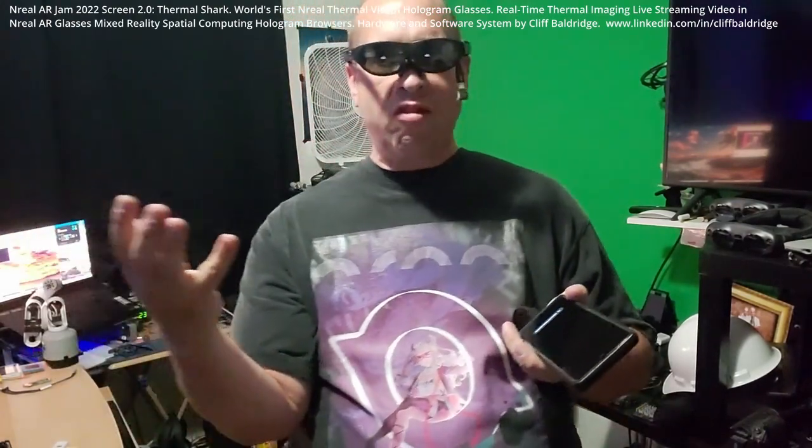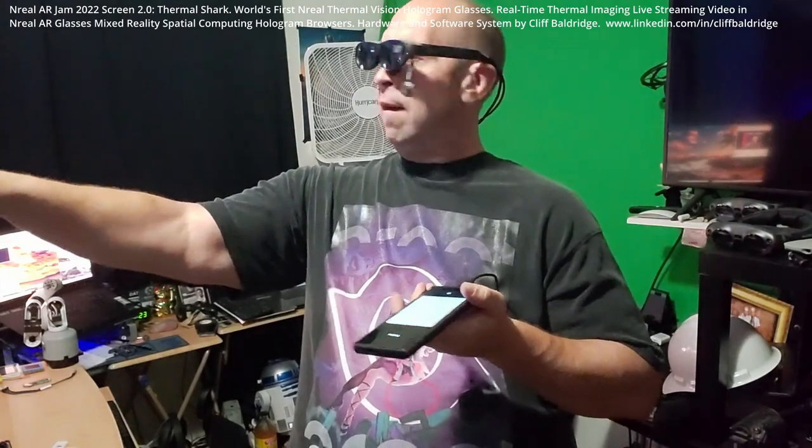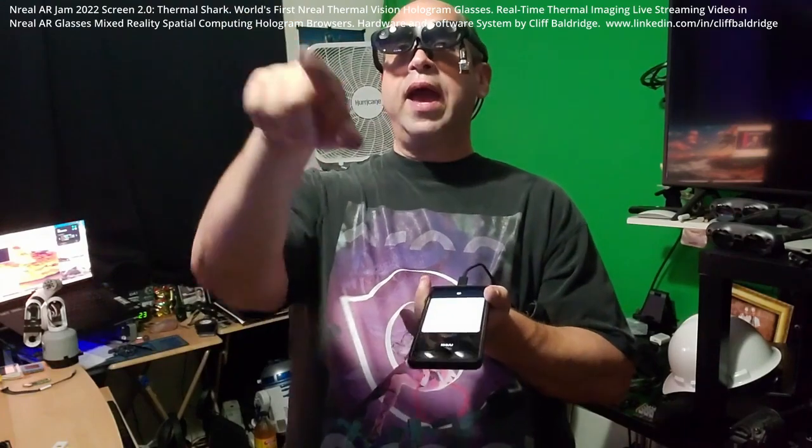And now it's connecting to the Nreal, and then I can turn on the MR Space, the Mixed Reality Space, and that's going to bring up the user interface, which is a hologram user interface. I can have multiple browsers, and I also am using the keyboard, and I'm also using the mobile phone as a pointer and a ray coming out, and the keyboard. So right now I'm looking at a YouTube video right here.